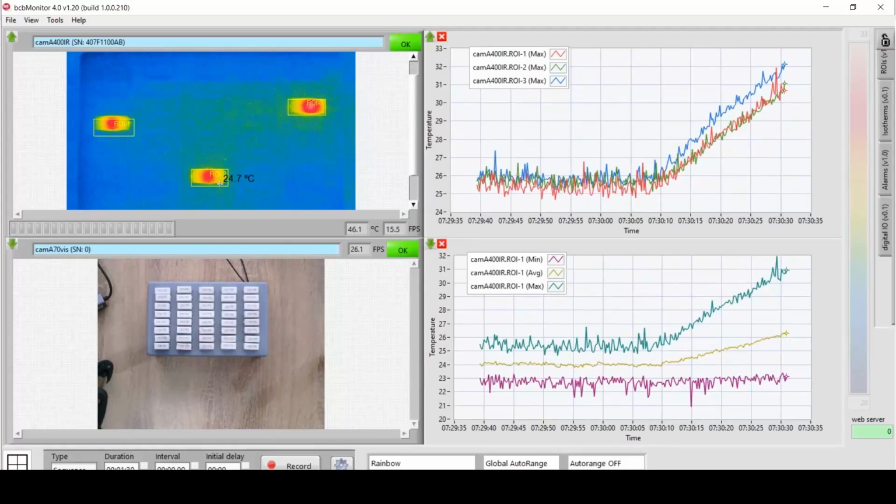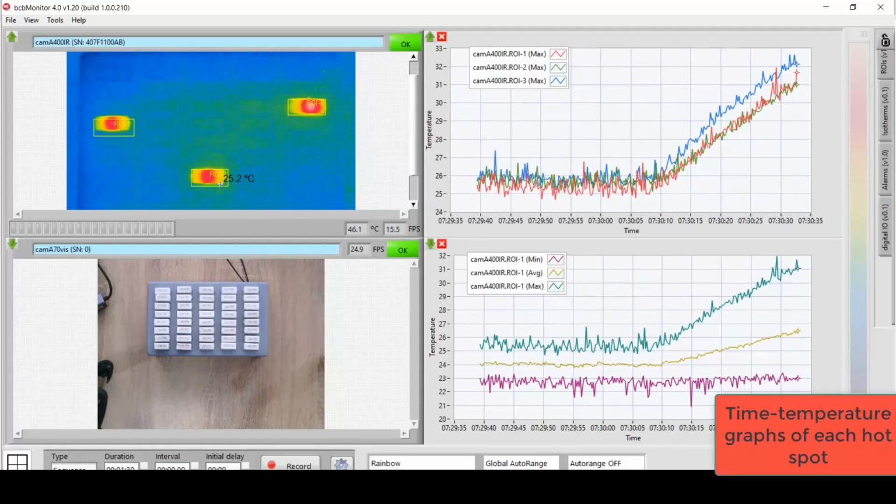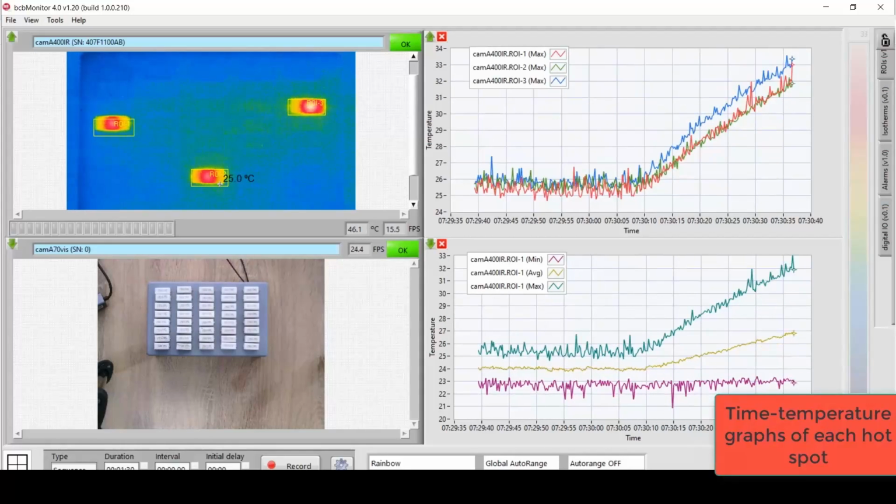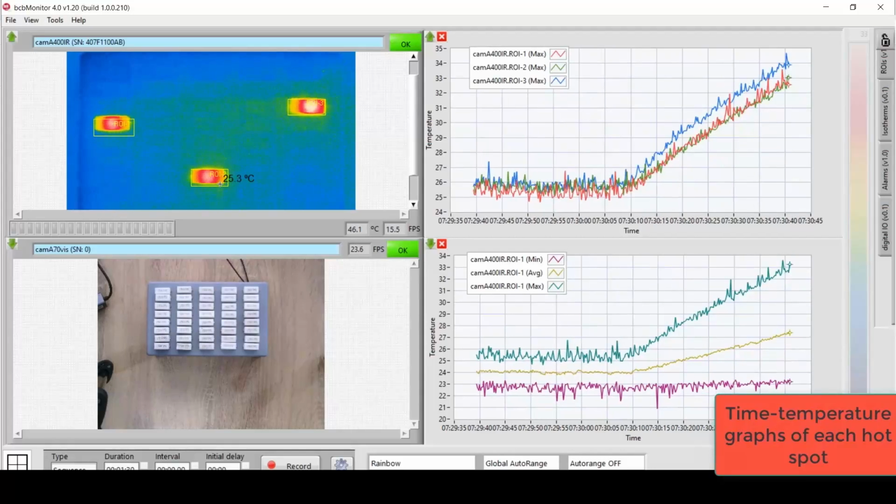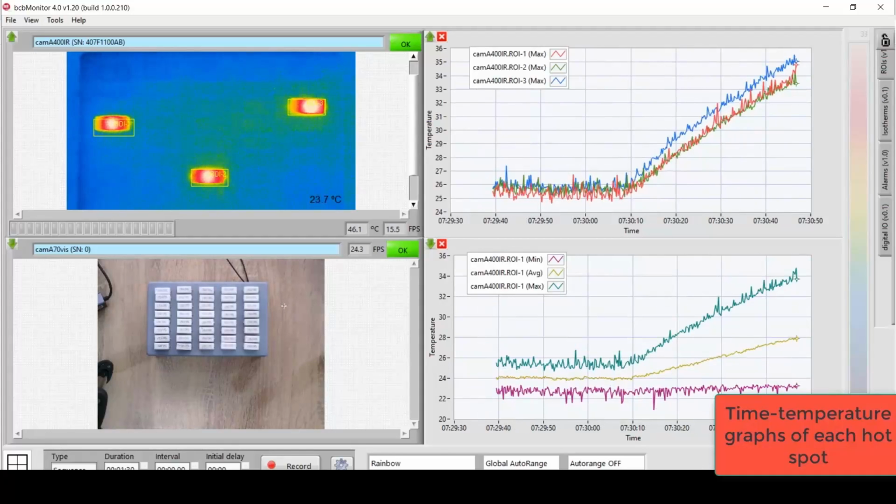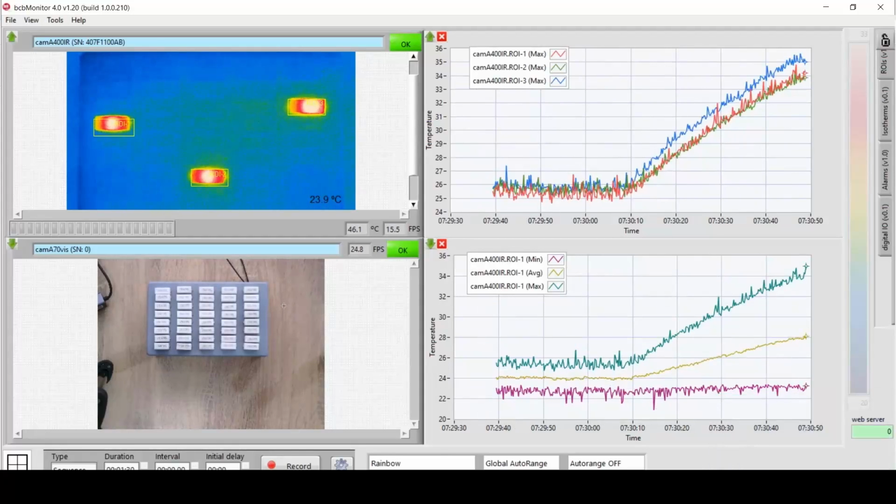Here we are seeing how 3 resistors have hotspots that could cause a possible short circuit, which is evident just by looking at the color scale or even analyzing historical process data. And as we can see, it can be noticed in the visual image.